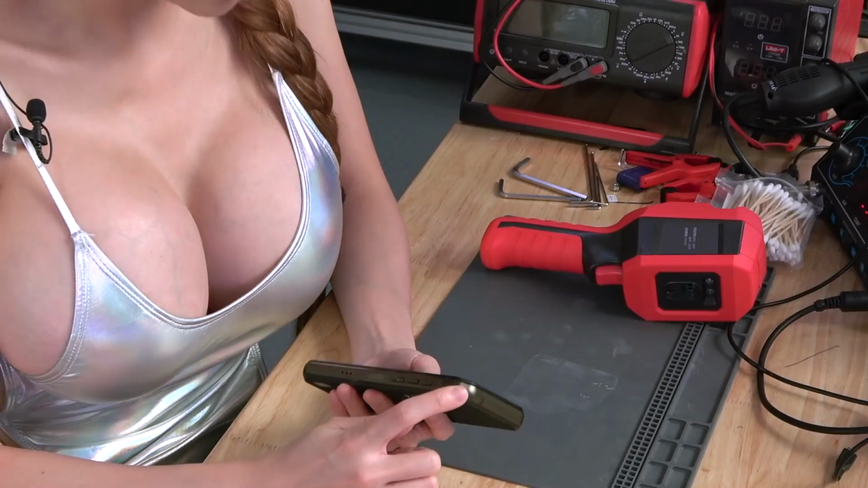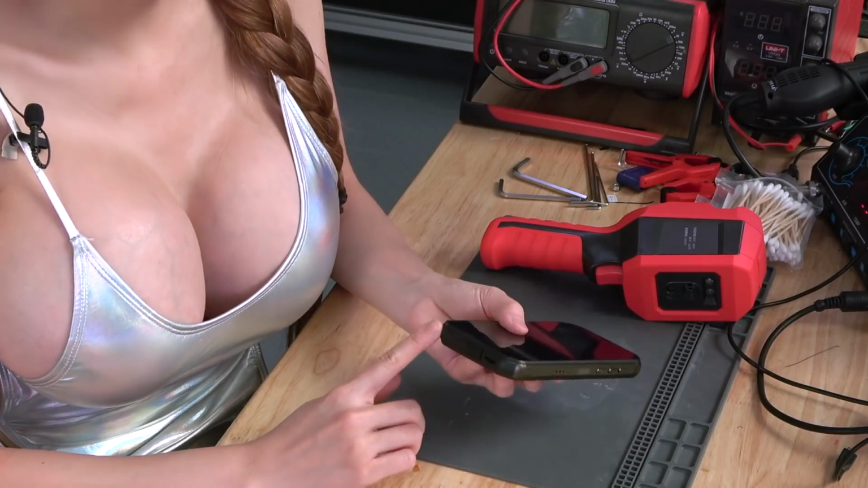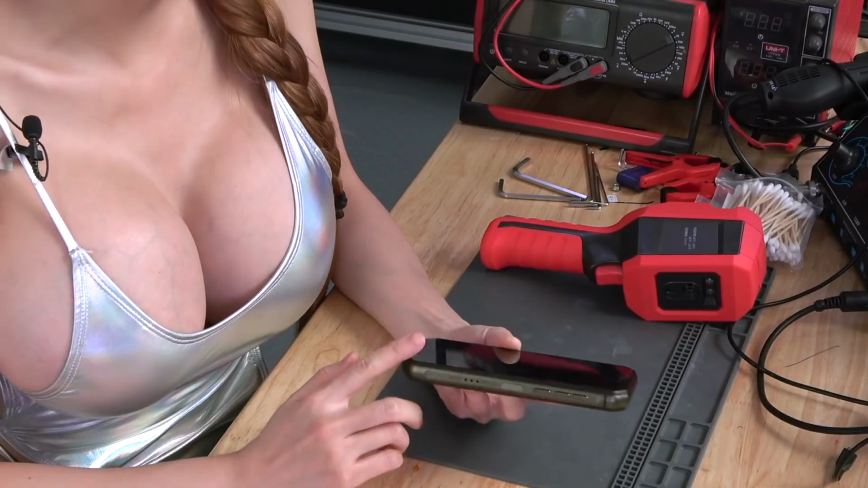But the edges and corners are metal, so even though it's shock protected and will survive a fall onto concrete, it's going to get scratched. For a rugged phone, I really like to see rubber bumpers on all corners. The front camera worked a lot better than I expected and has a ton of features. The way the app is configured is clearly designed for engineering work, and I've already used it for troubleshooting several different things. It's very handy.